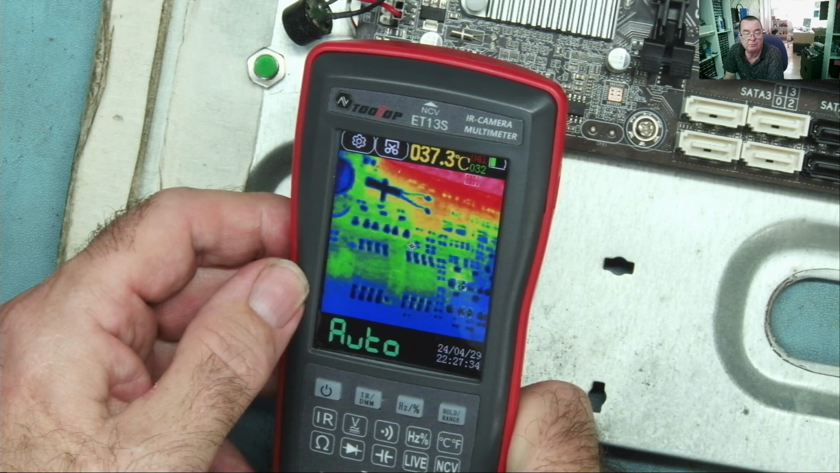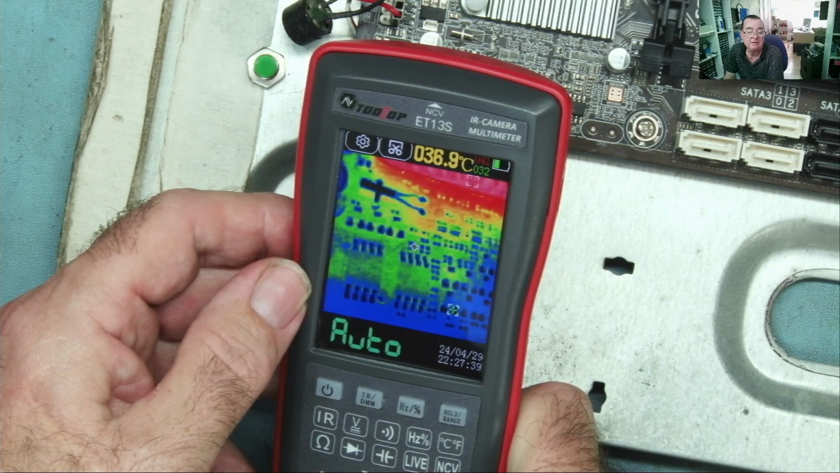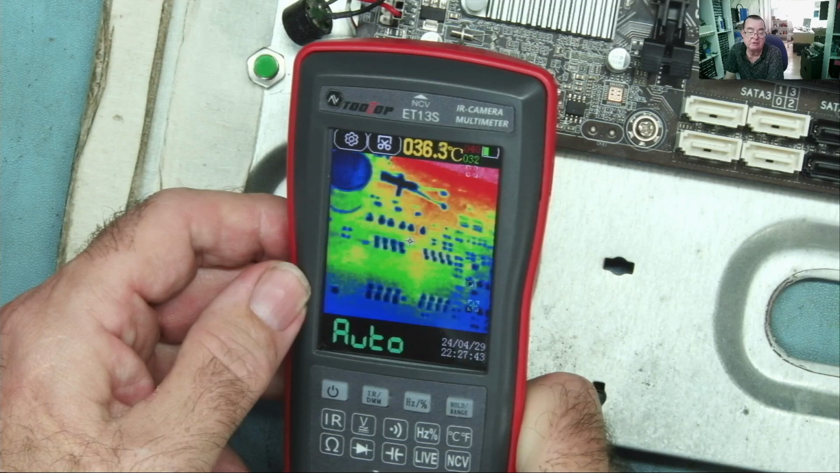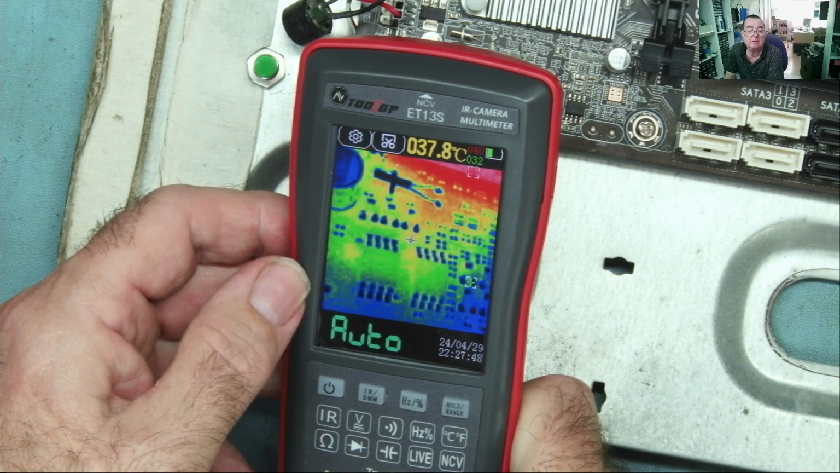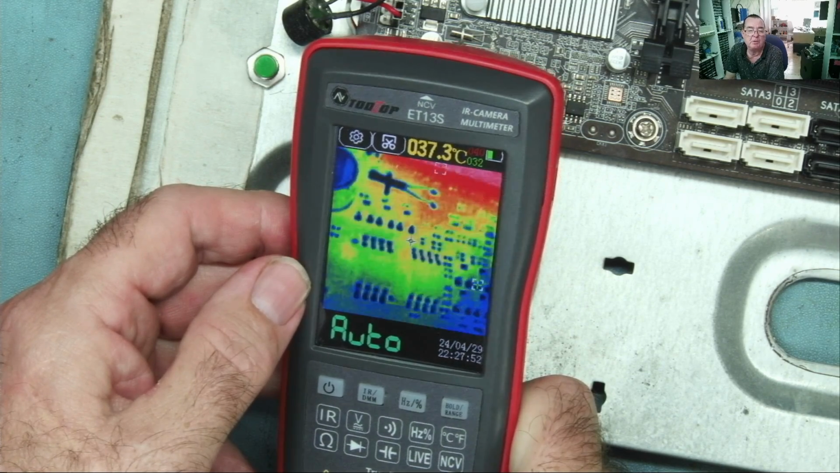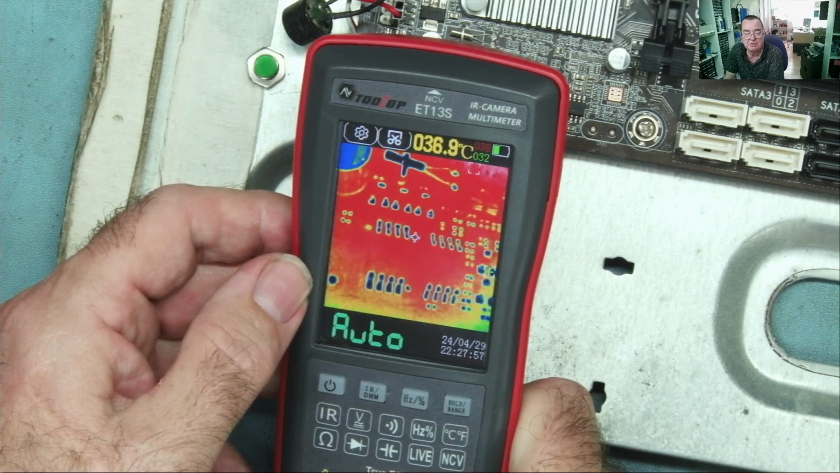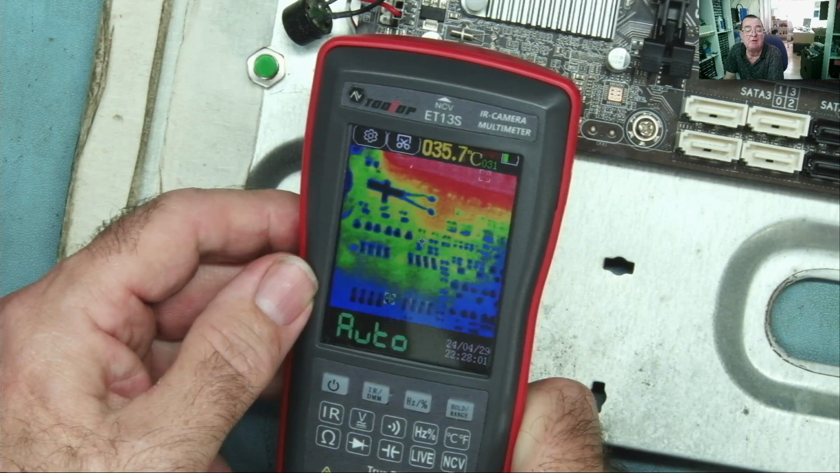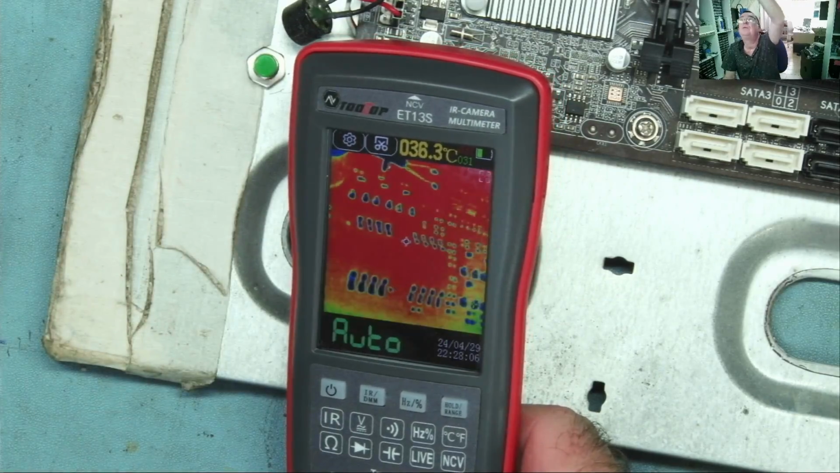The resistance range worked well on low value resistors. A lot of multimeters don't, so that's fine. Diode range worked as expected. Non-contact voltage seemed to work fine to me. Okay, so it's an okay multimeter. It's just a bit of a missed opportunity in my opinion. And the reason it's such a missed opportunity is because the thermal camera is really good. I mean, with that macro lens on there, you can really get close to this and see stuff.